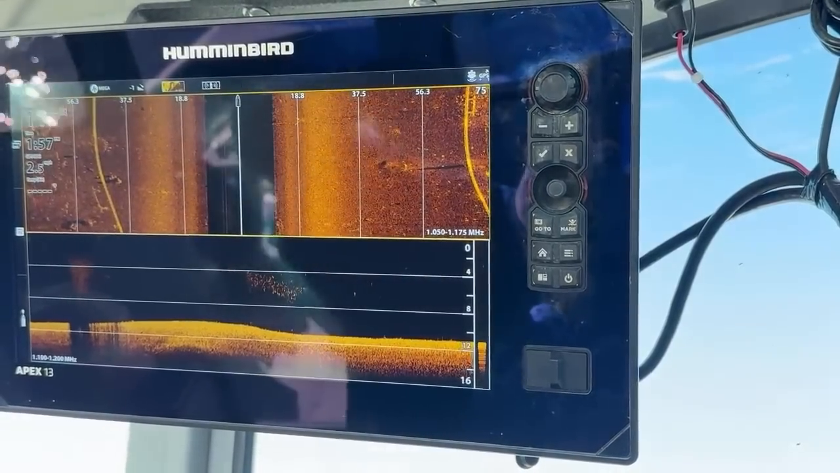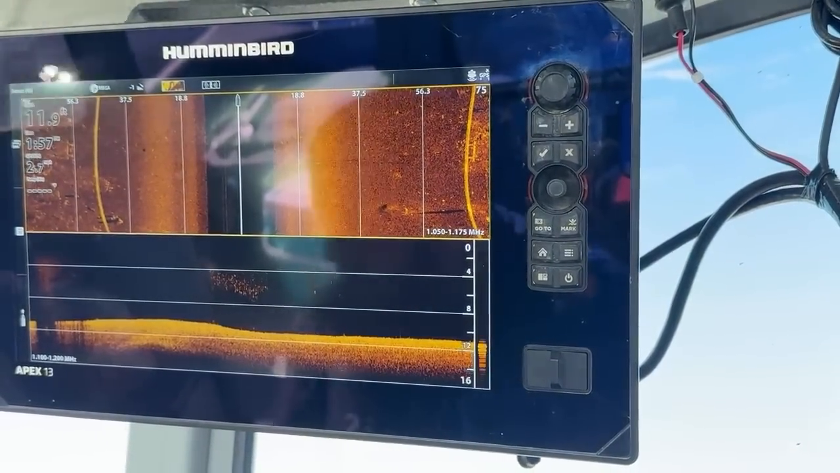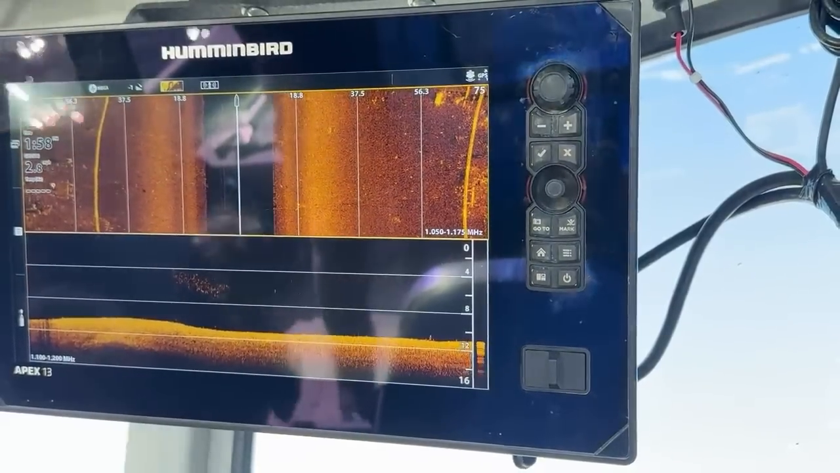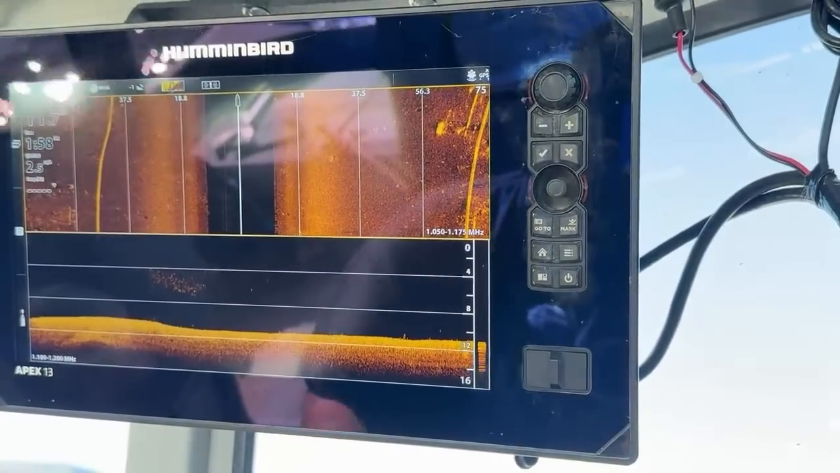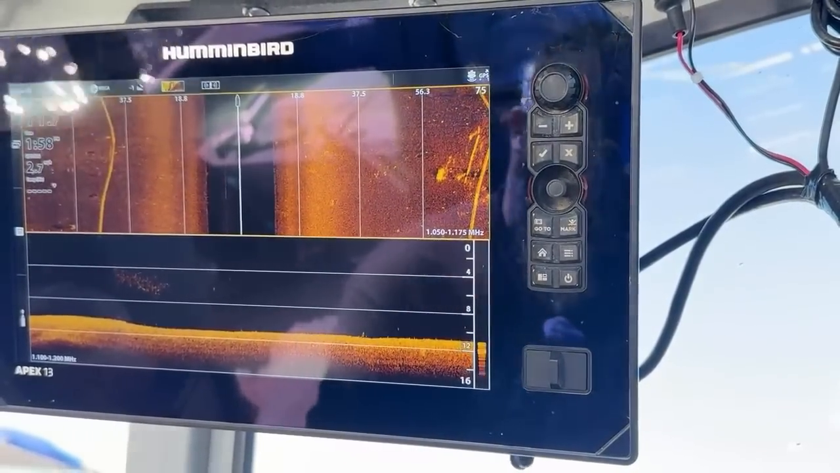I'm not for sure what that is. Oh, that's my lunchbox. I could probably fix that. The lunchbox on that one side is pushing a huge, bright light on the Sonar.